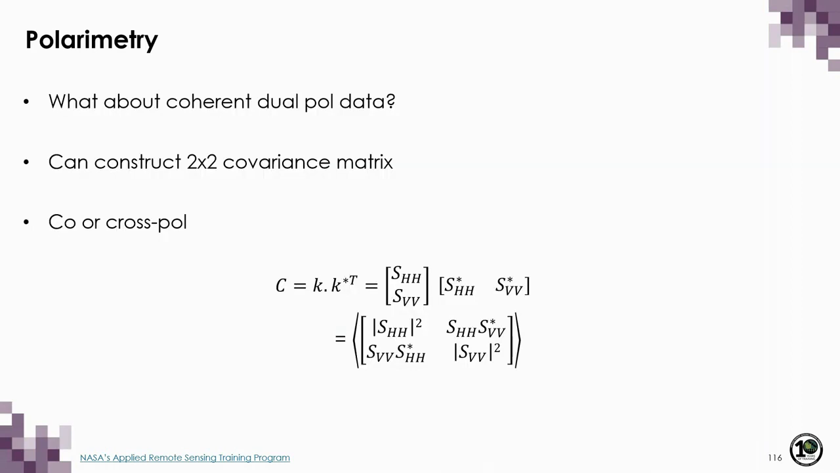So let's talk specifically about coherent dual pole data, which we're going to be using in the next lecture. Remember that this is data for which we do have phase and intensity information. So with dual pole data, we can still use the covariance matrix representation, but we don't have everything we need to construct a full covariance matrix.